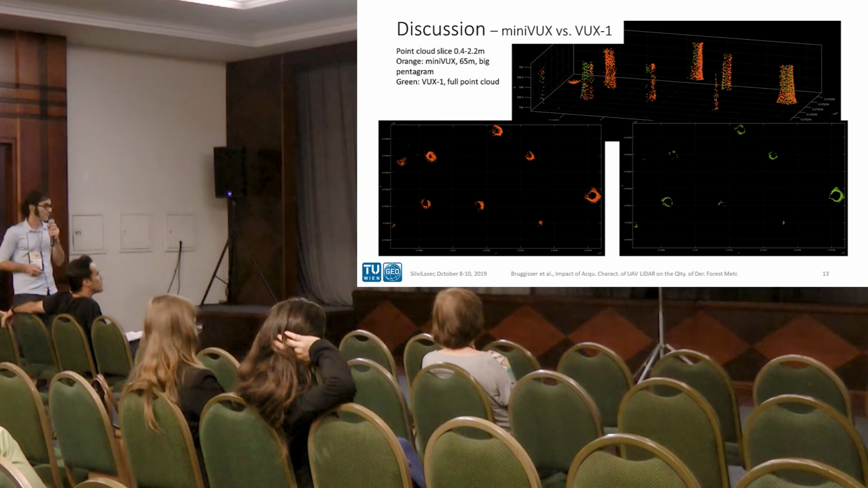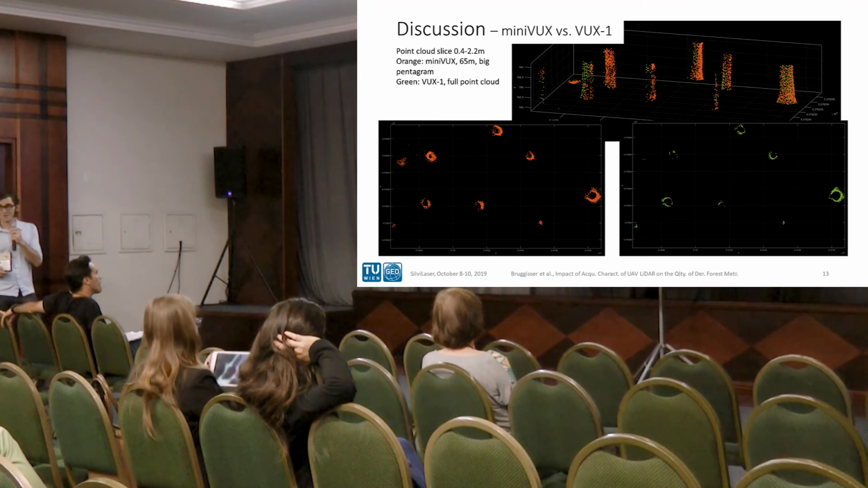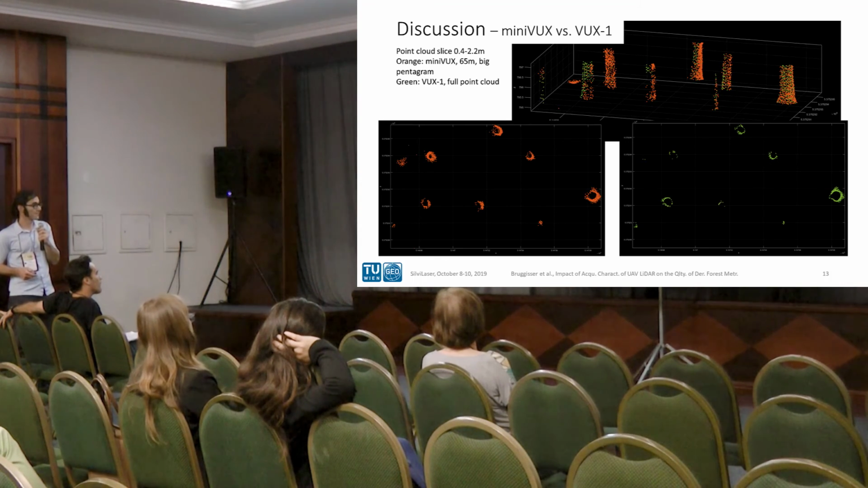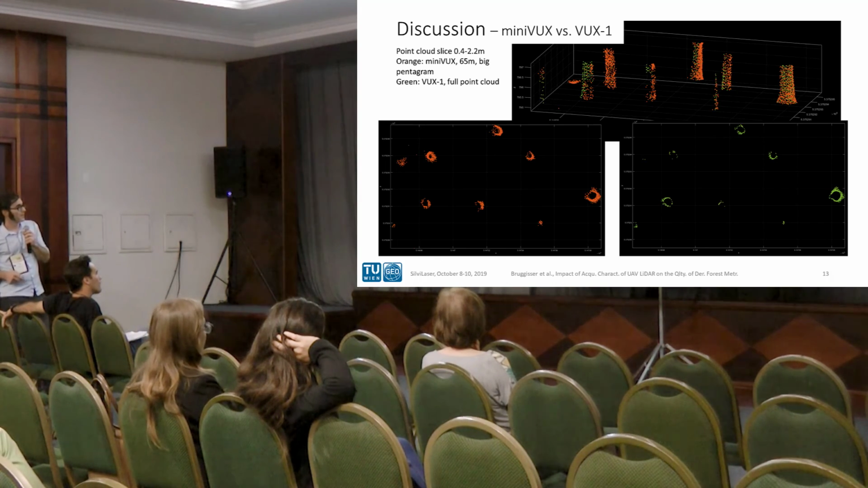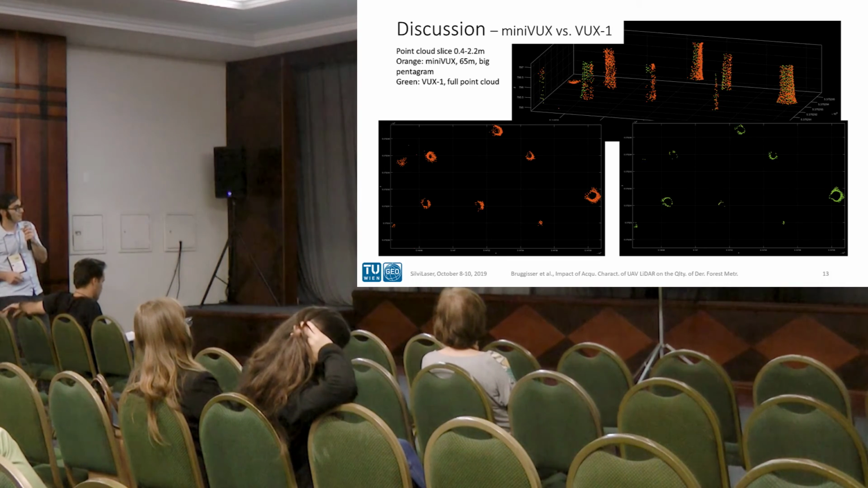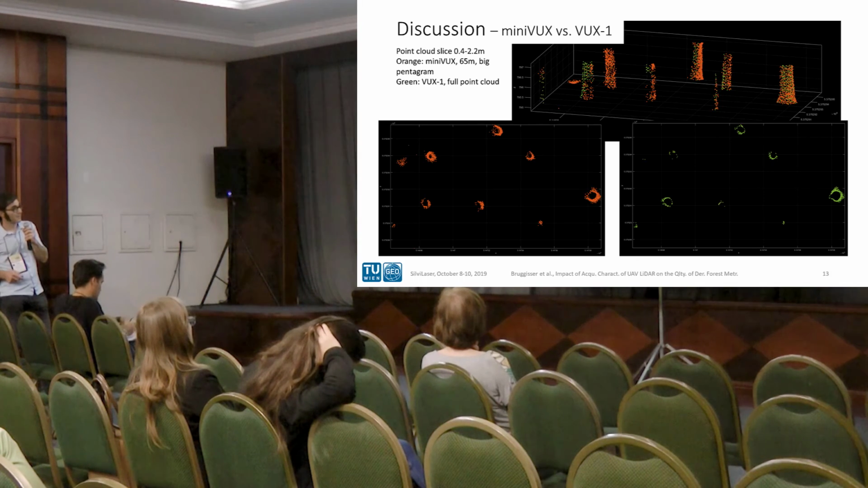Now, how about visually assessing possible reasons for the much smaller DBH estimation errors with the VUX-1? Here we see a top view of a small slice of 0.4 to 2.2 meters above ground for the Minibox on the left and the VUX-1 dataset on the right.